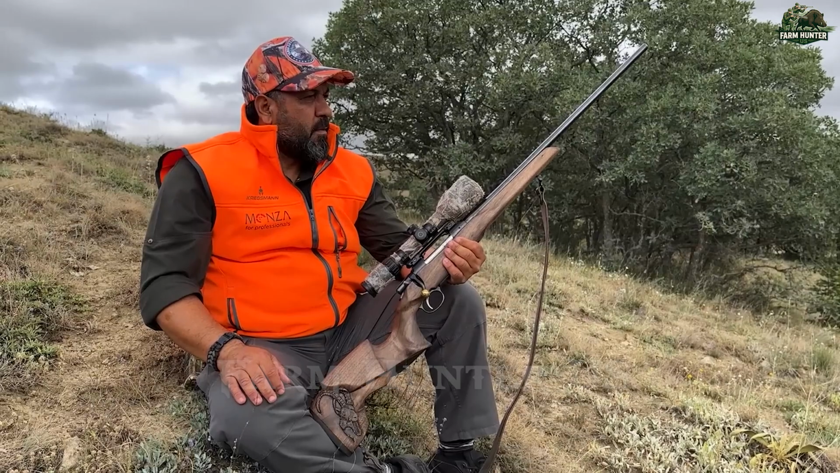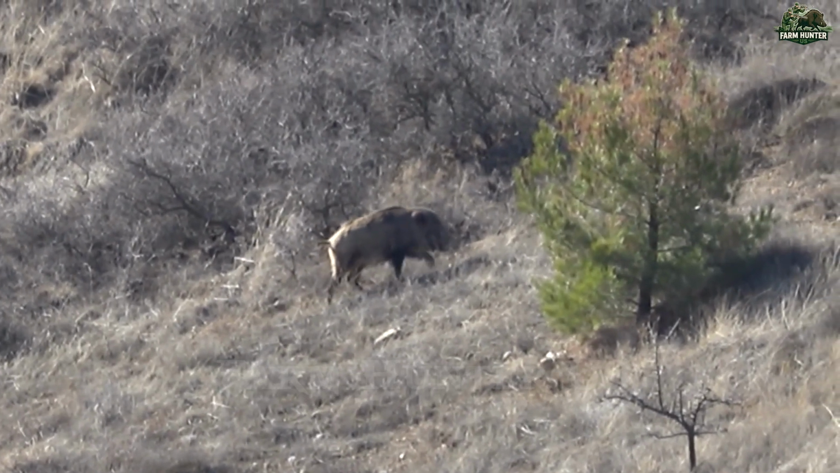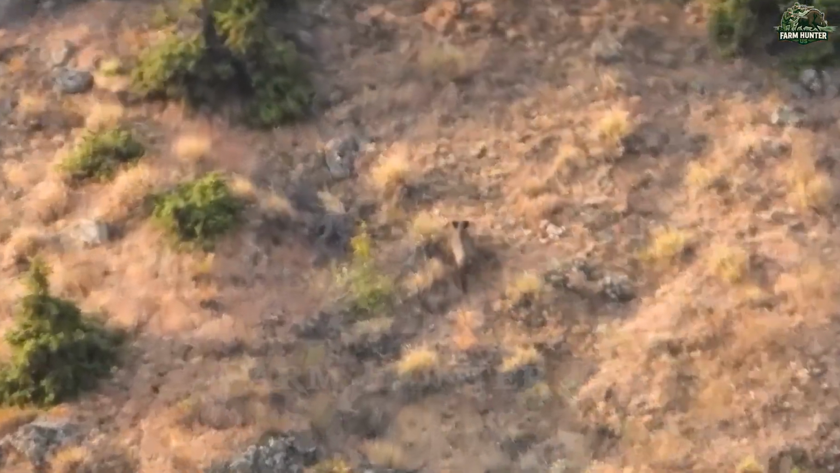As darkness crept in, we wrapped up our final hunt for the day. The last group of boars was so distracted by feeding that they didn't even sense our presence. That moment of carelessness sealed their fate.